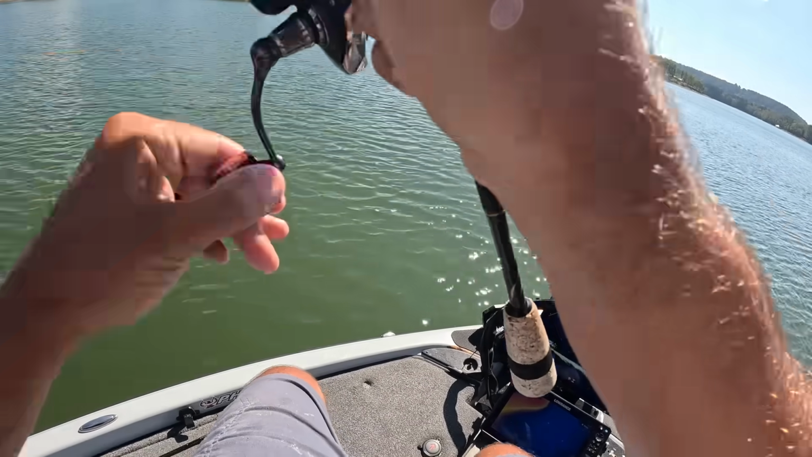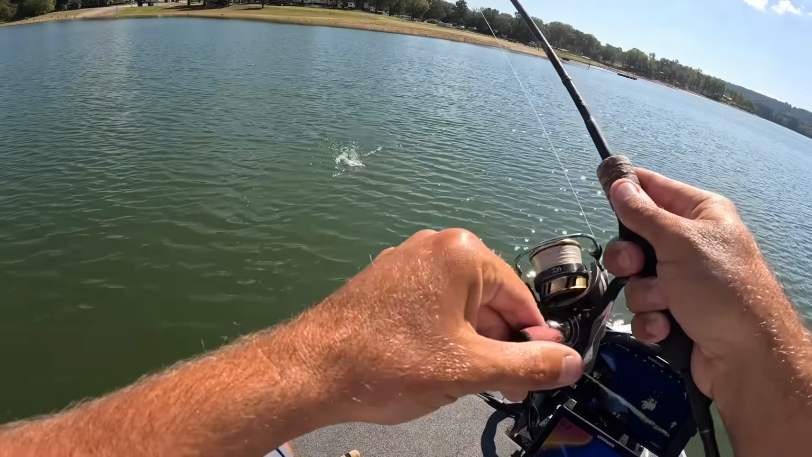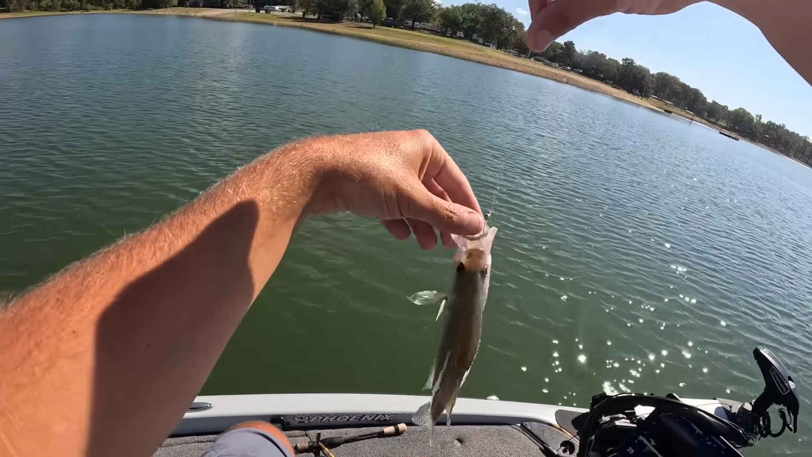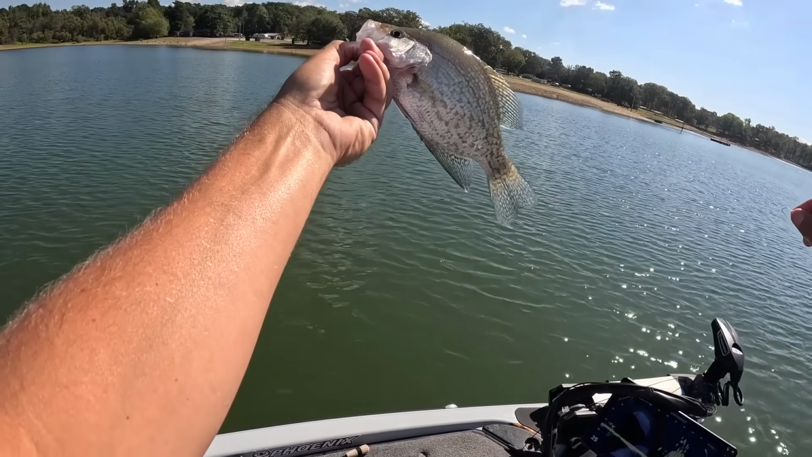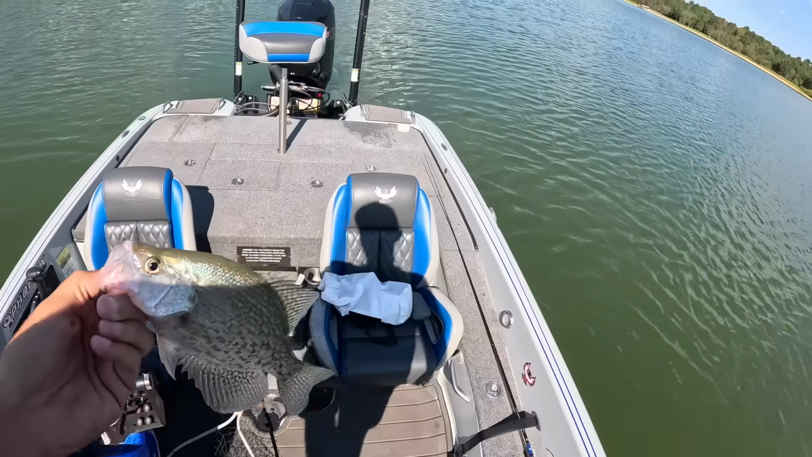Here we go. See what we got here. Decent little crappie. That bait was ripped all to pieces. Lost my bait, but that's a decent little crappie. We'll throw him in there. He's probably about a 10-incher.